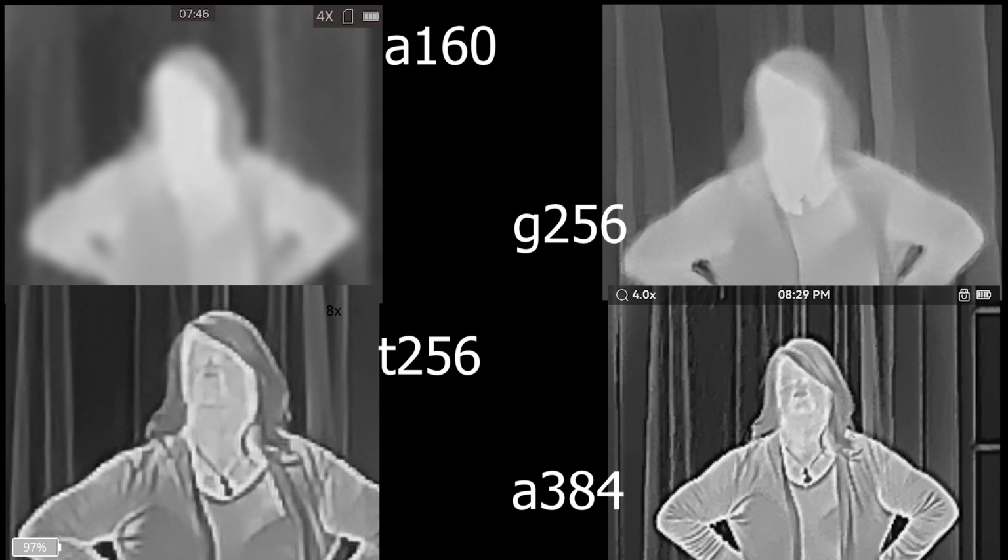Now this is zoomed in tight to show this face type thing. Here's the 160. Very blurry, you can see, but you can still tell there's an object there and it's a person. 256, the GT Guard 256, doing a pretty dang good job as well. And then the Topdon, really kicking it up a notch and doing fantastic in here. And you can see all the detail in this. And then here's the 384, rocking the detail. Look at the background on here. Look at how nice and sharp the edges are and how well all this stuff is doing.